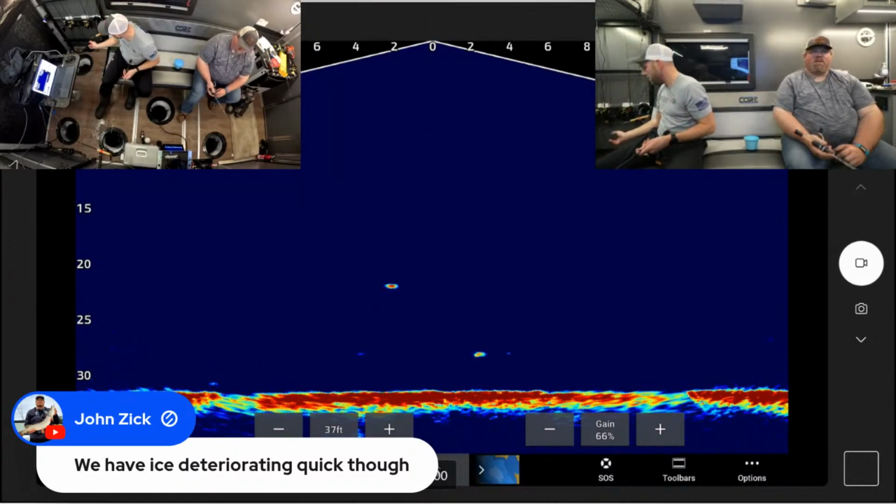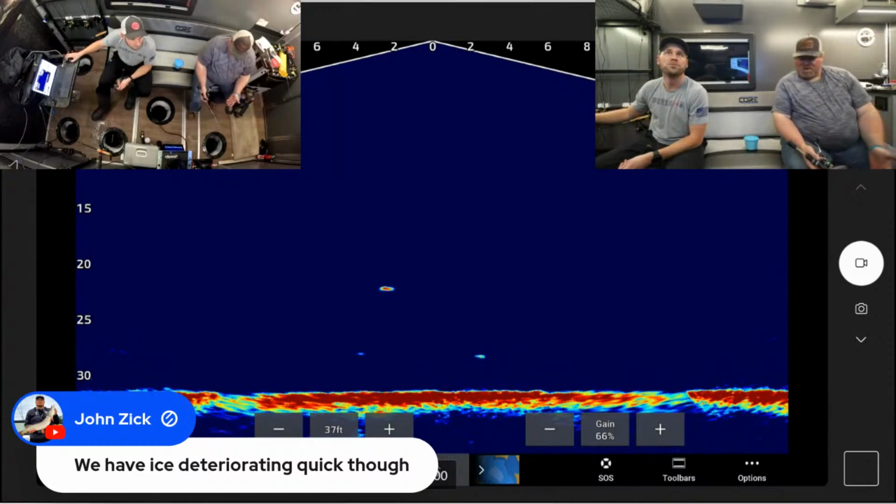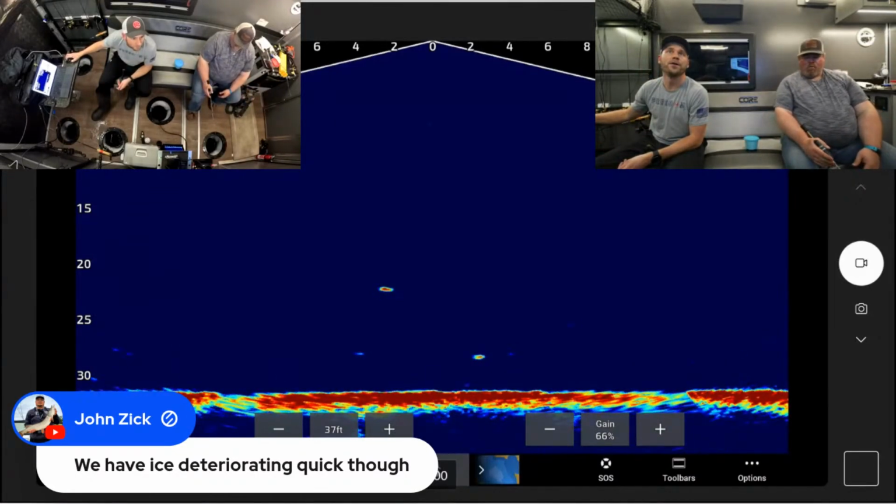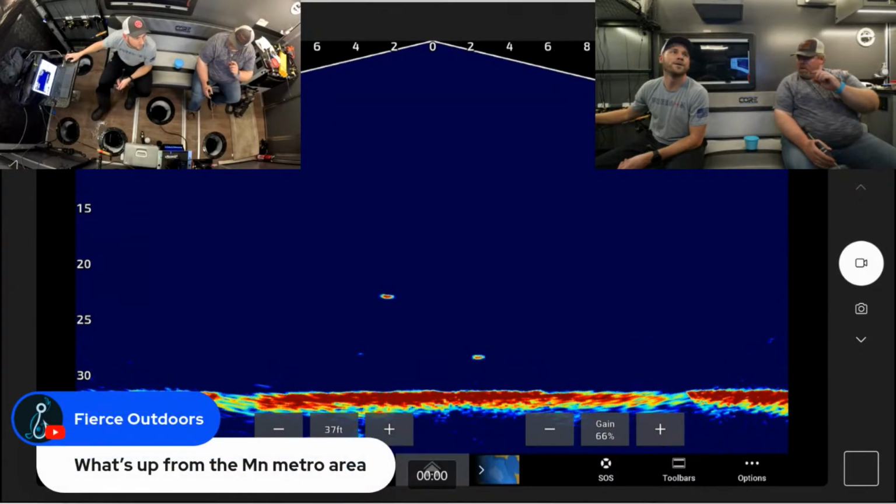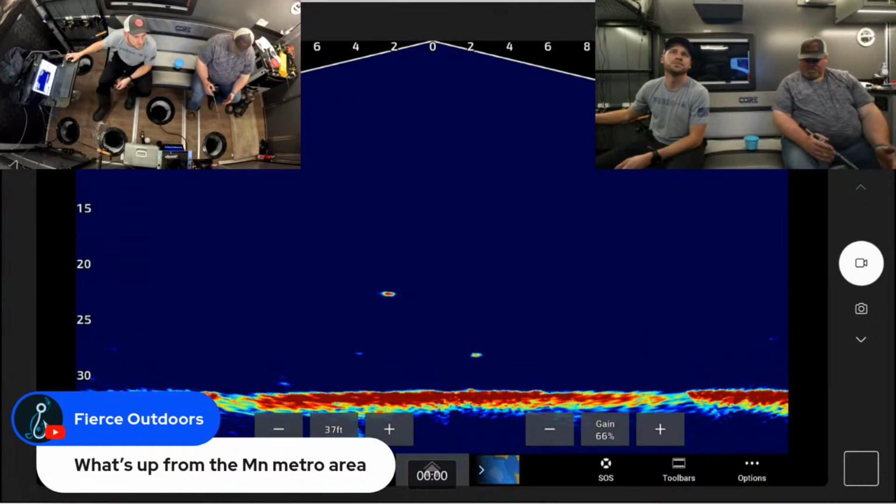We still have a solid 12 inches underneath us. Yeah. We are starting to get a little white on top. All our snow is melted.